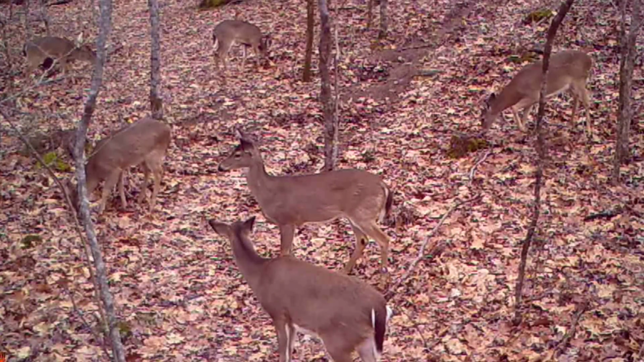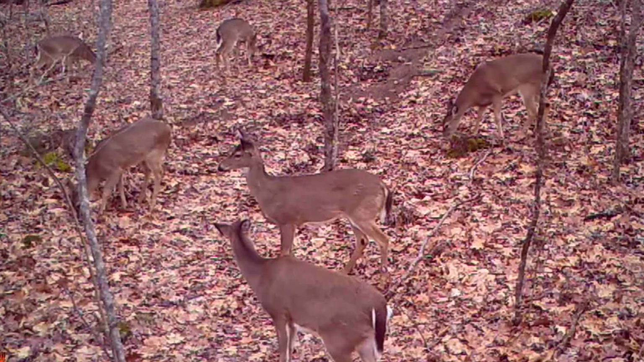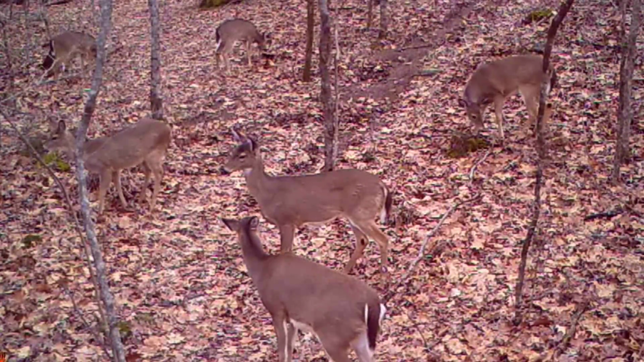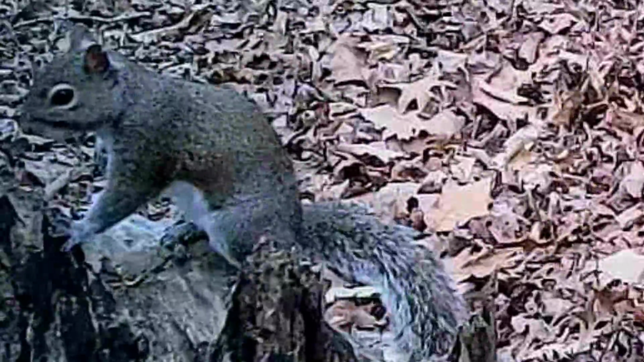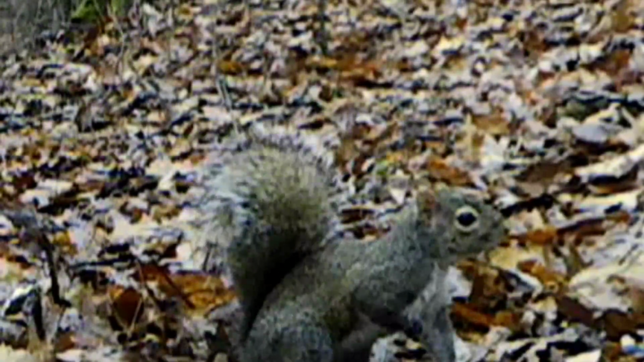And the herd, another day unfolds here on the ridge. You can see the background there where the water's been washing the leaves out. We've had some good rain. But it's time for the squirrels. Rain or shine, they're out in these woods. They don't like the wind, though. And they're always browsing, scratching around. But they know where the nuts is at.